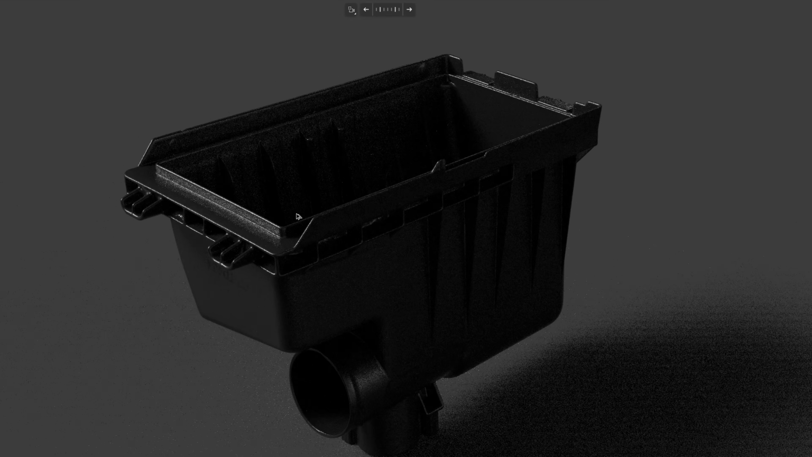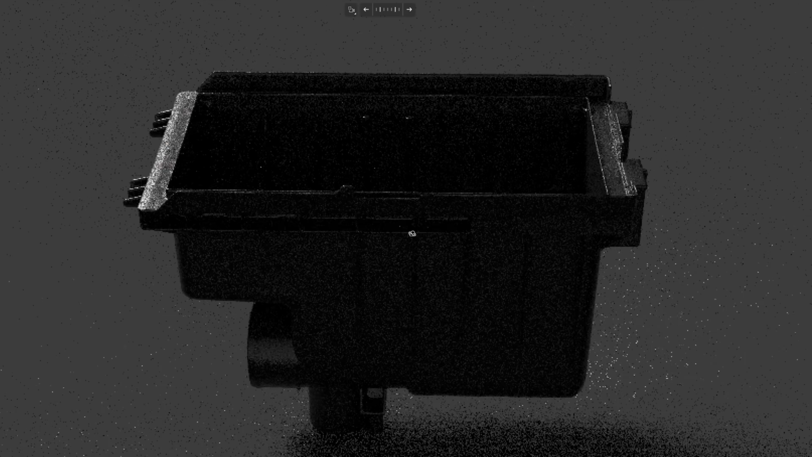This is a highly engineered piece of design for economy, robustness and function.